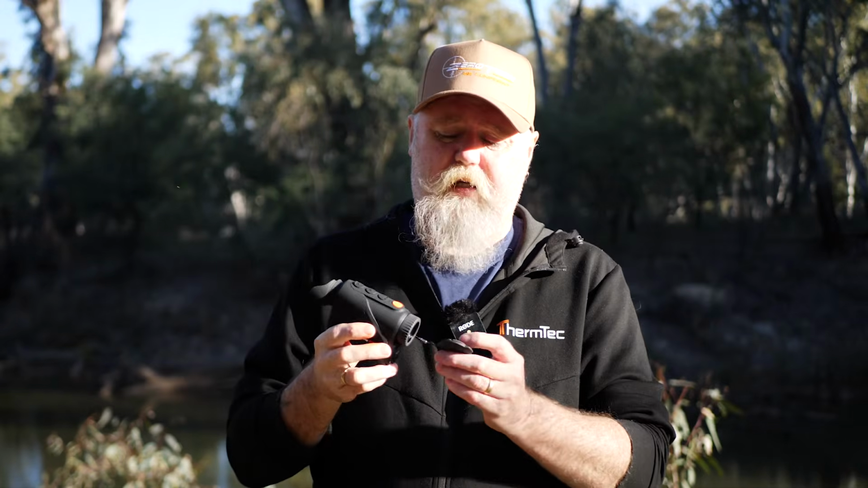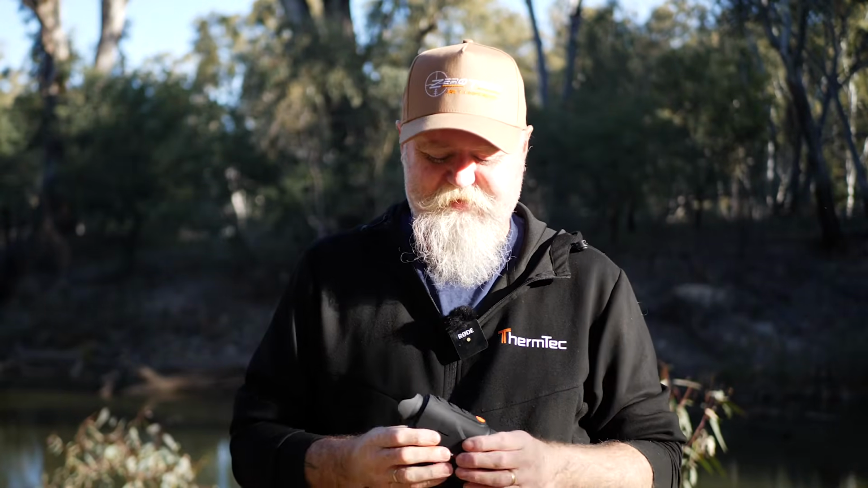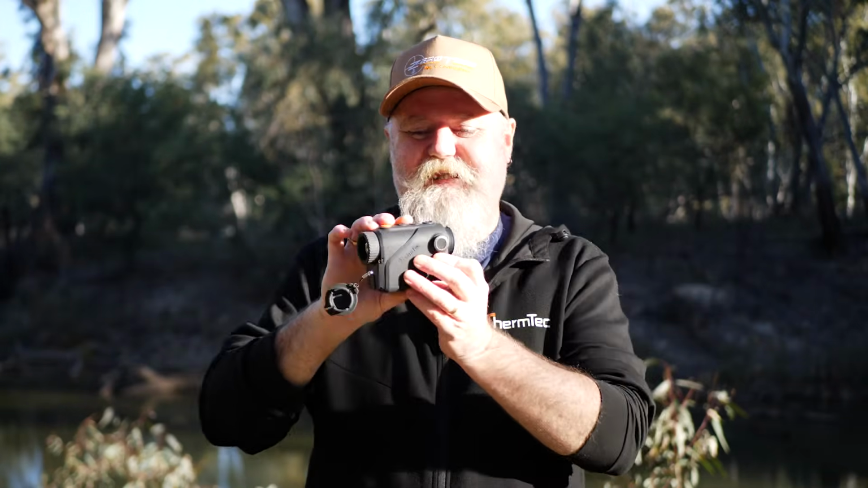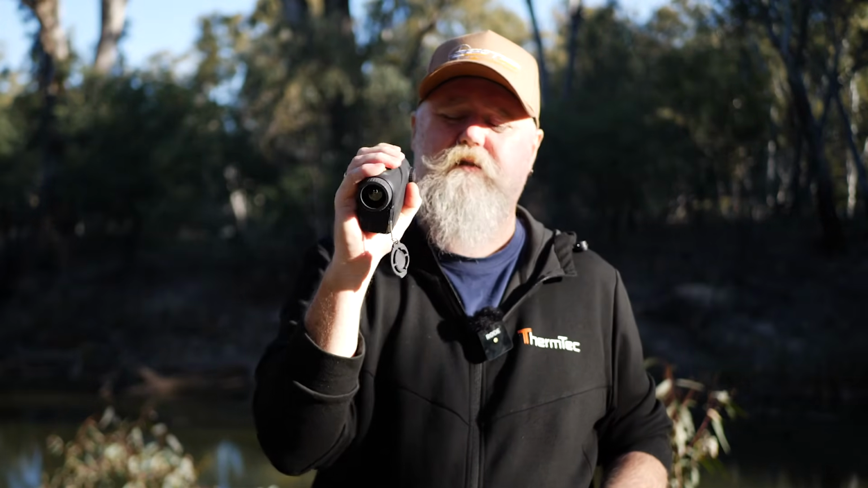And then the other one is its size. Normally I have a lanyard around my neck and everything like that. This guy is just so small, I stick it in my pocket. I guess it's about the size of a packet of 40 cigarettes or something like that. I haven't got huge hands, but it's just really neat in the hand. And when you spend a lot of hours on them and they're in and out of the pockets and things like that, that's worth mentioning. So yeah, that's my pros and cons.